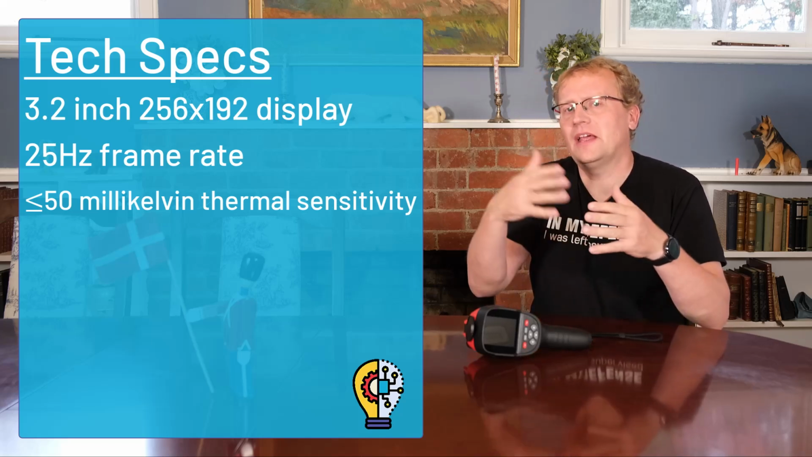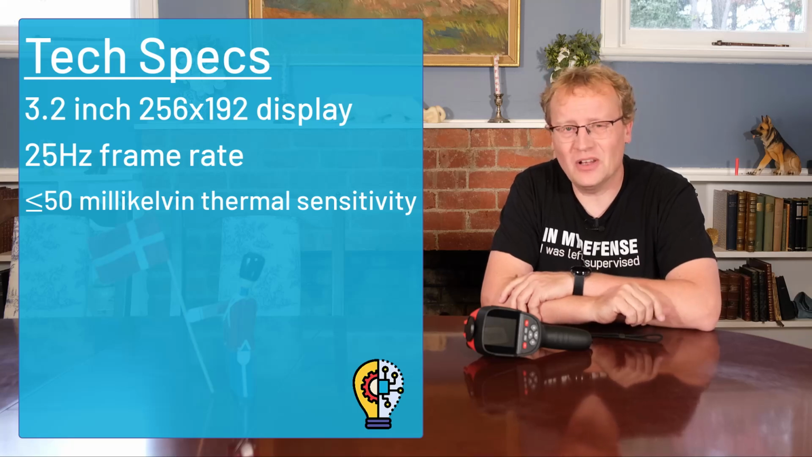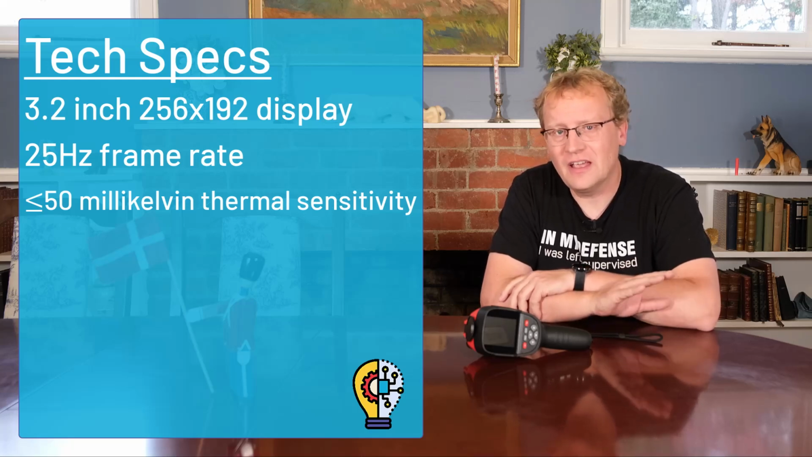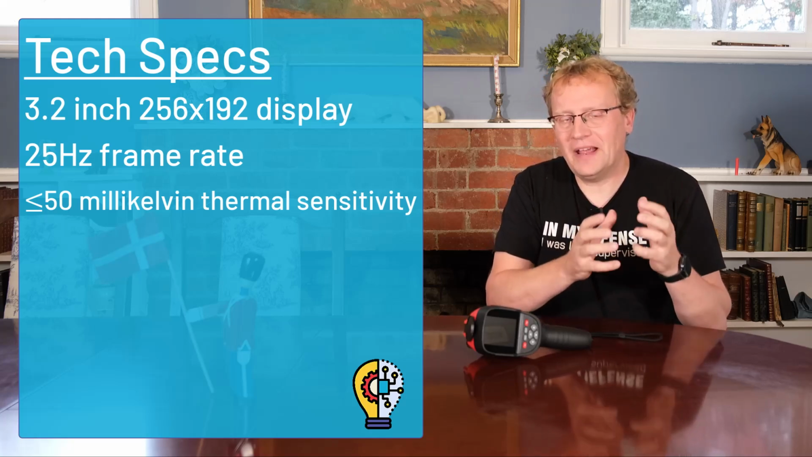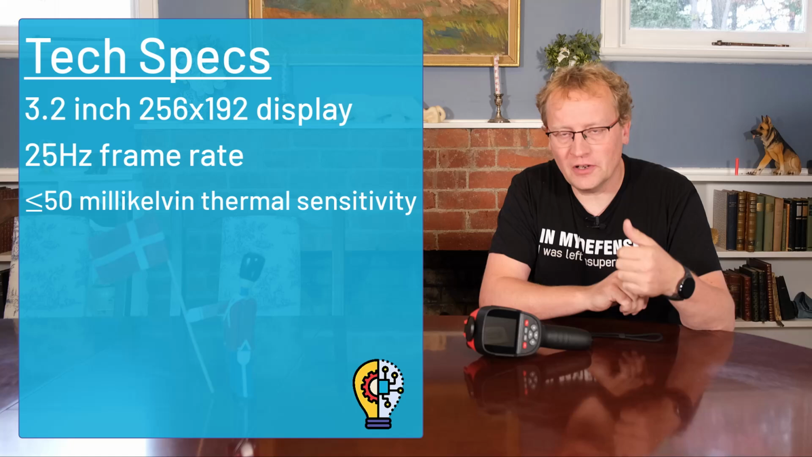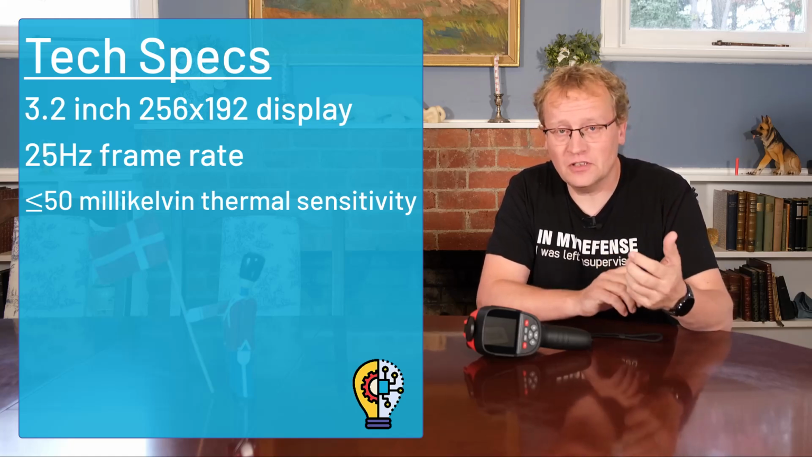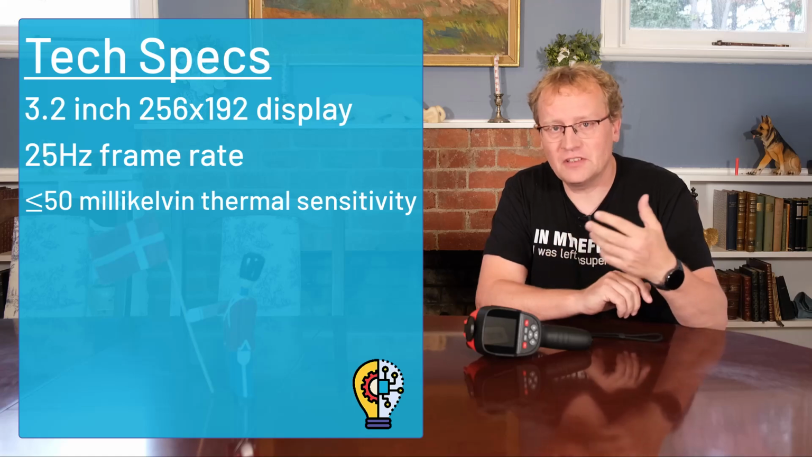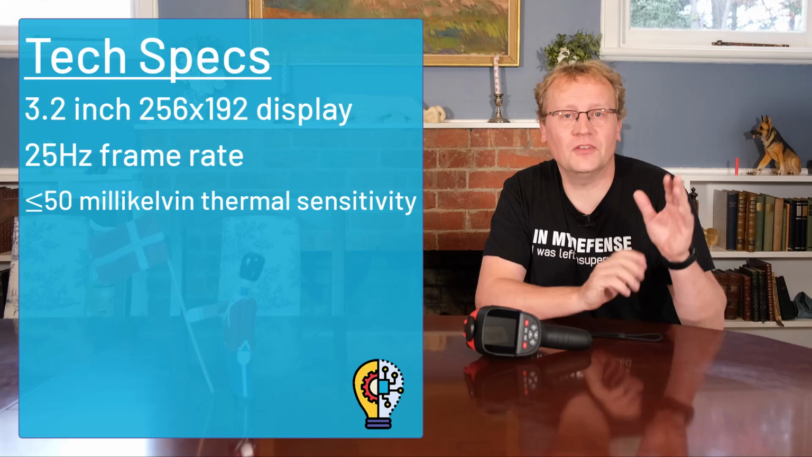When you start paying more and getting more commercial type stuff, they go down to like 35 millikelvins. Why this matters is that this is what makes it usable in fog and dust and smoke and those conditions. It actually makes it better the lower the number is. So 50 is not terrible, but it's not the highest either.